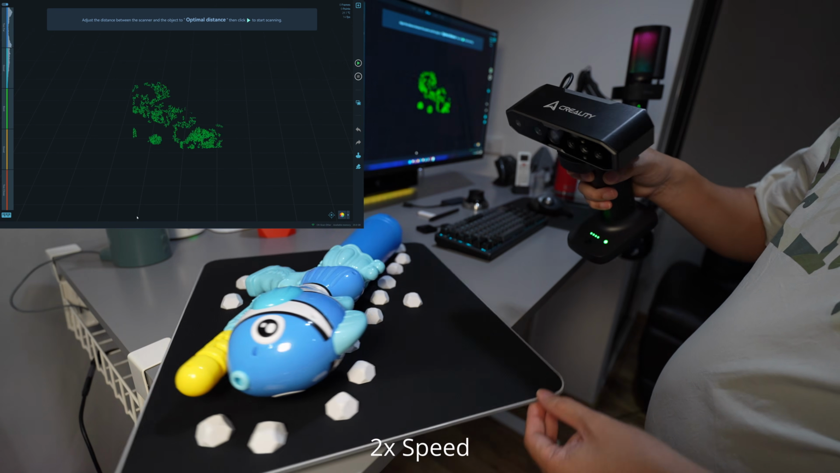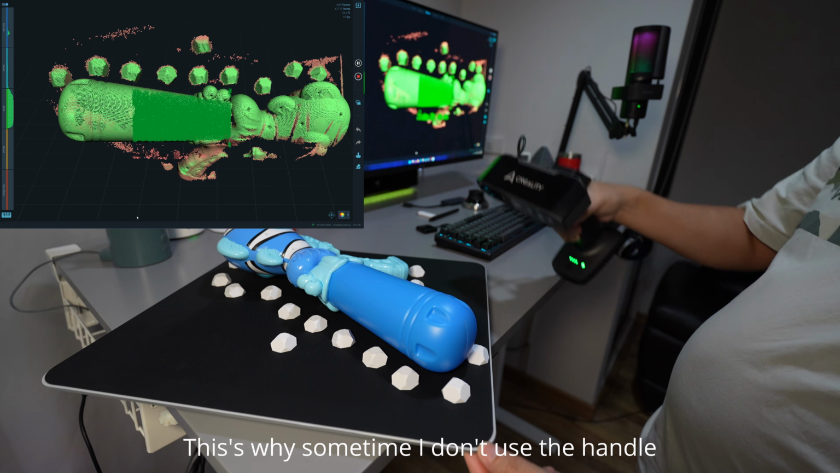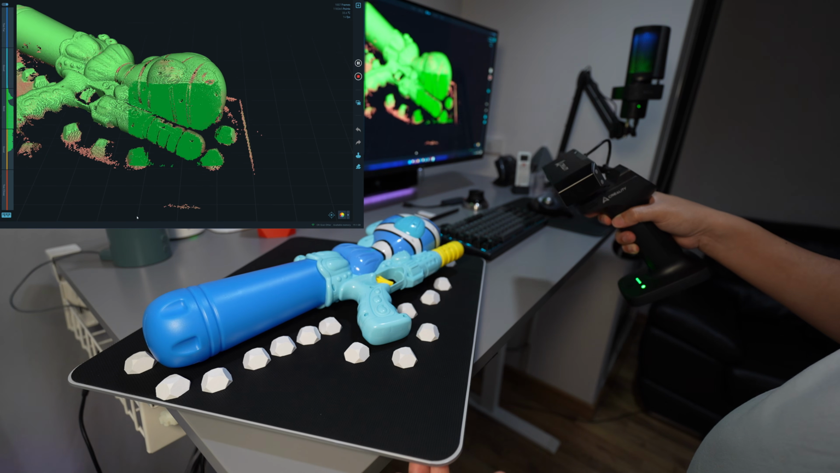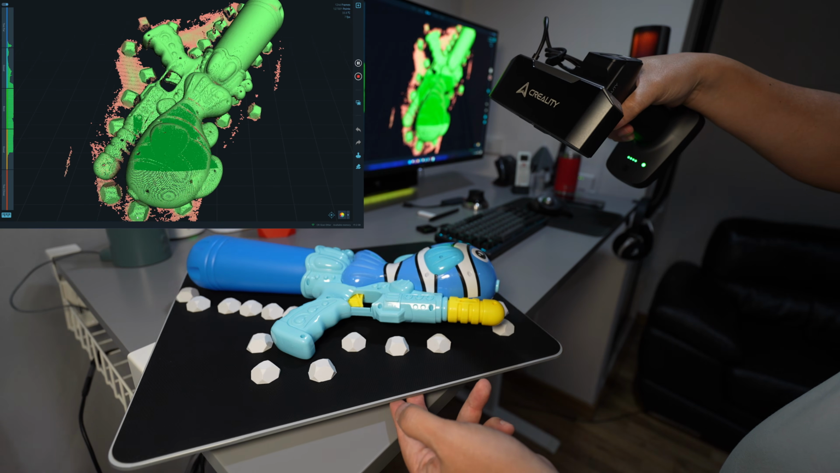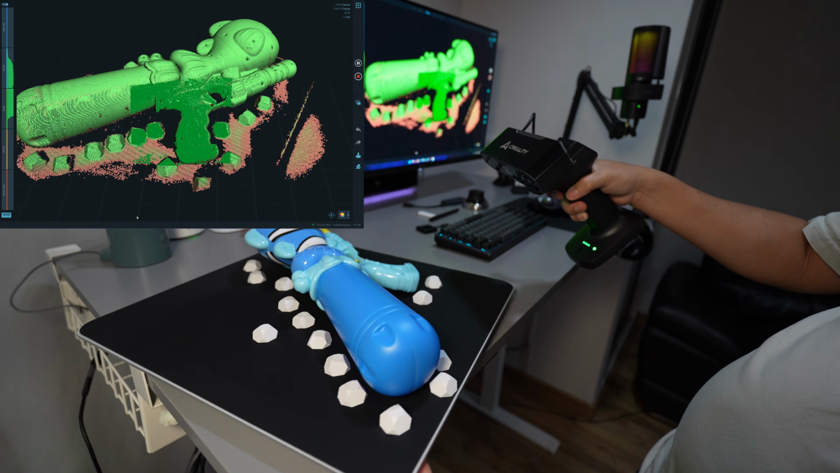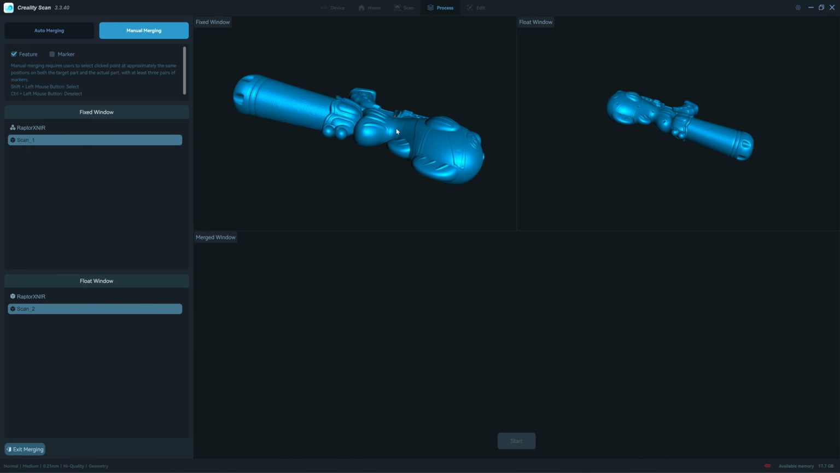Second scan for the Otter. And scan 2. Here's the Otter.